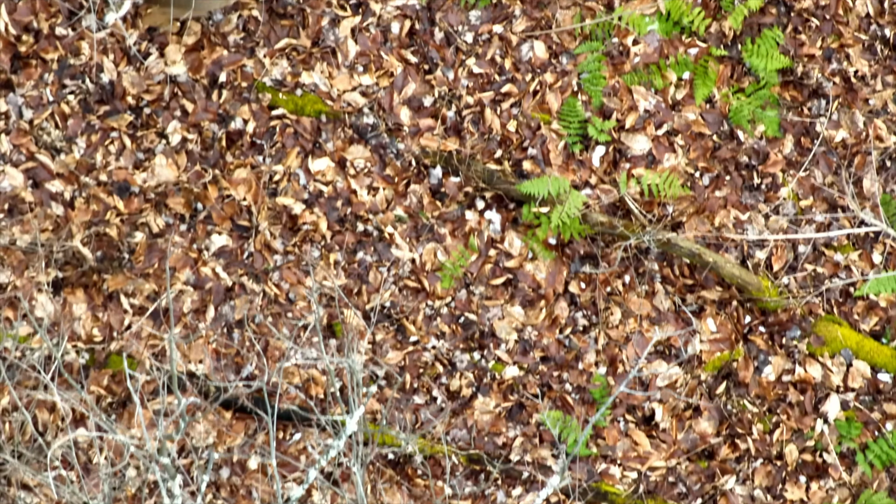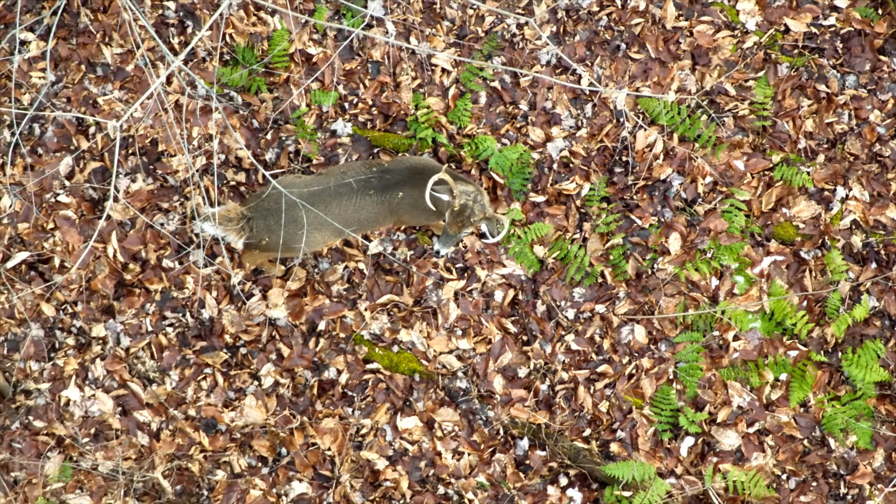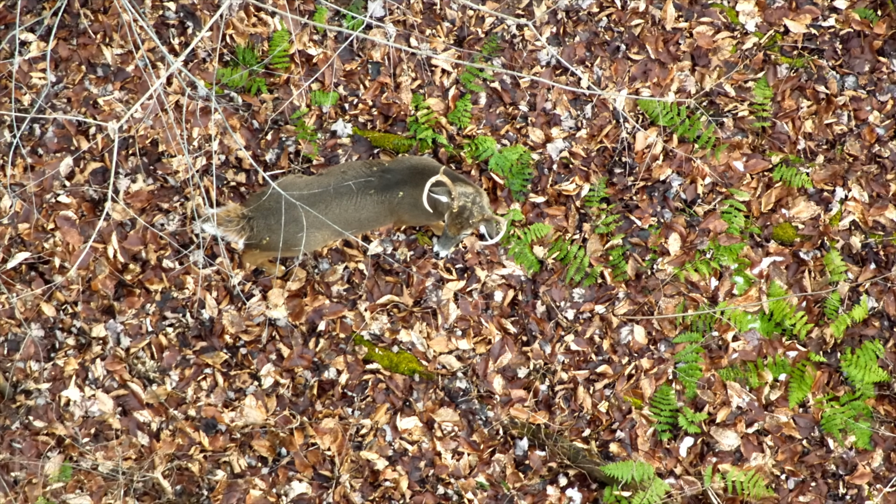So I come right over top of this buck now, and I was about 200 feet above him, just trying to get some good high quality footage of him here.